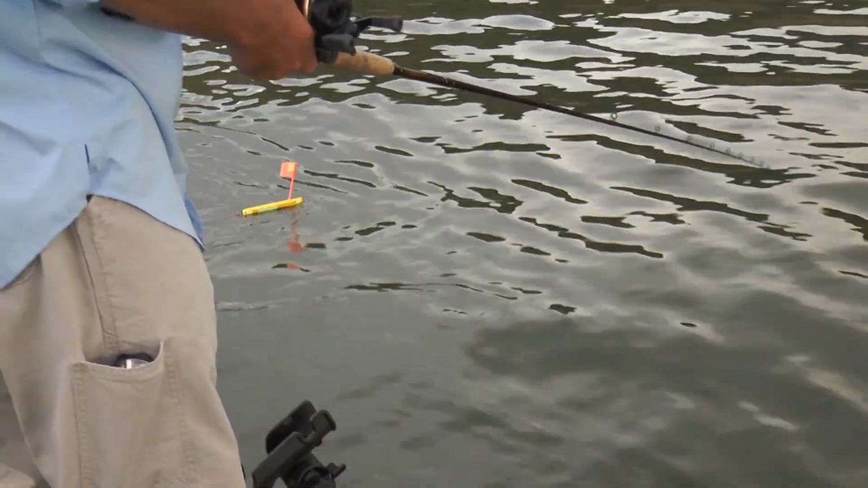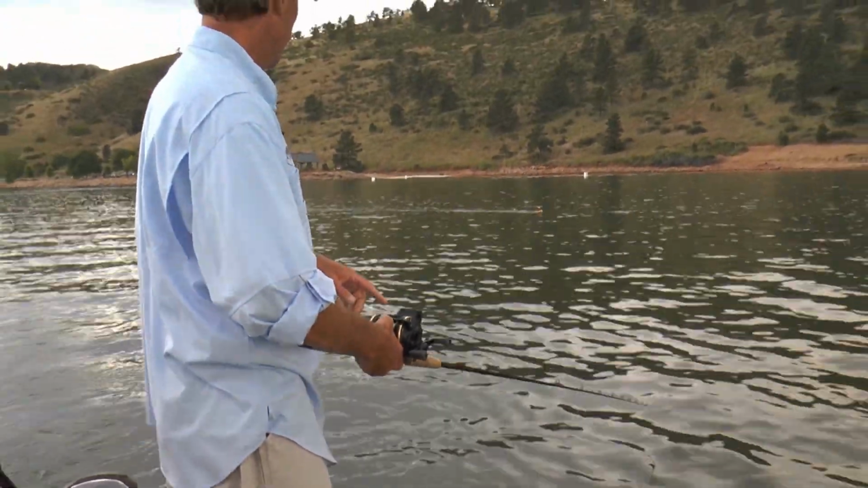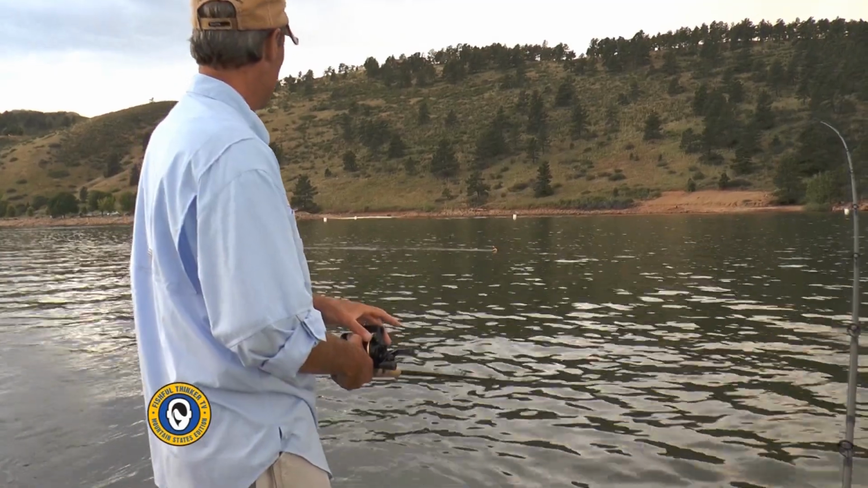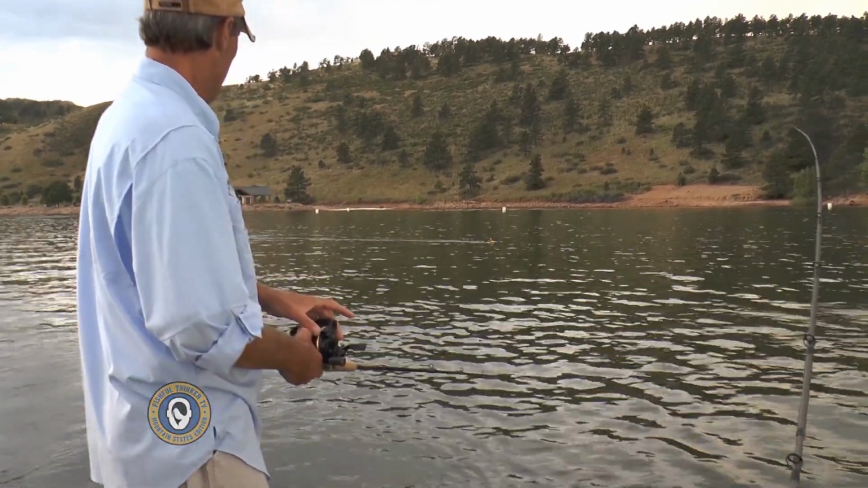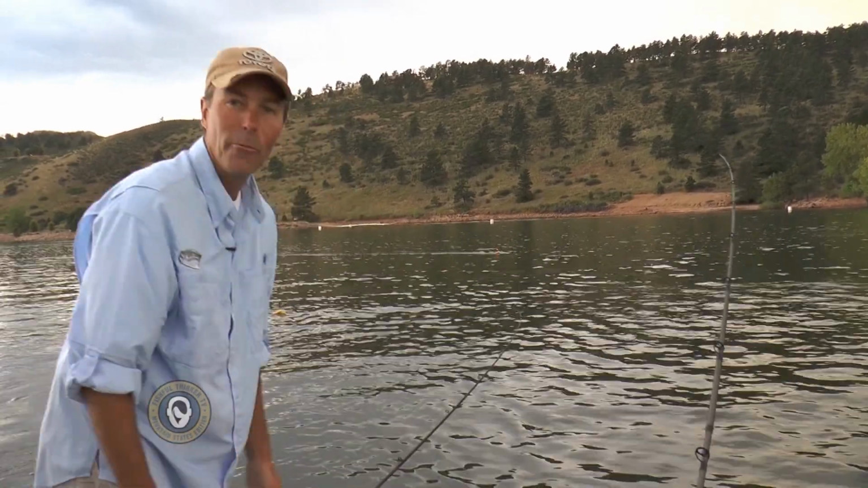We'll take the whole shooting match, put it in the lake, let the button off, and let it go back out. I could use the clicker here, but I'm not going to. Just let this out till it's approximately half the distance to that board, just to split them up. Then I'll lock it down, put it in the holder, and we wait.